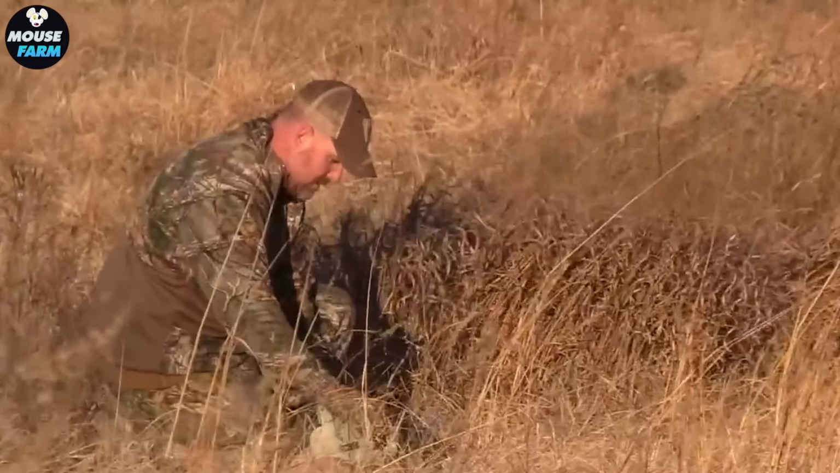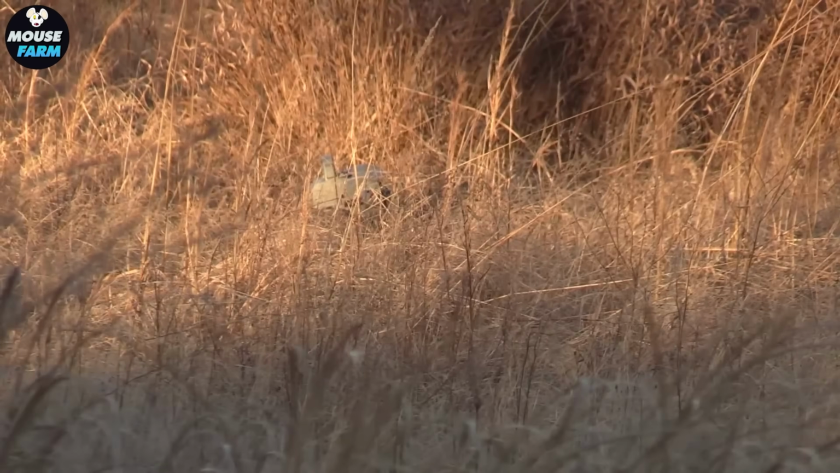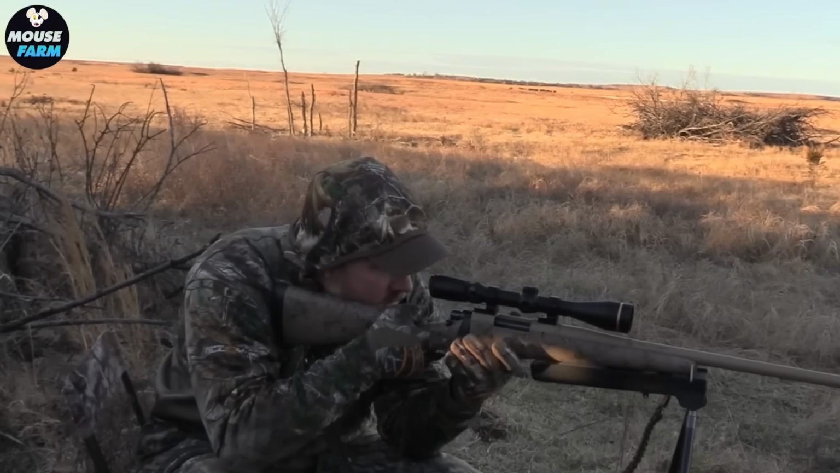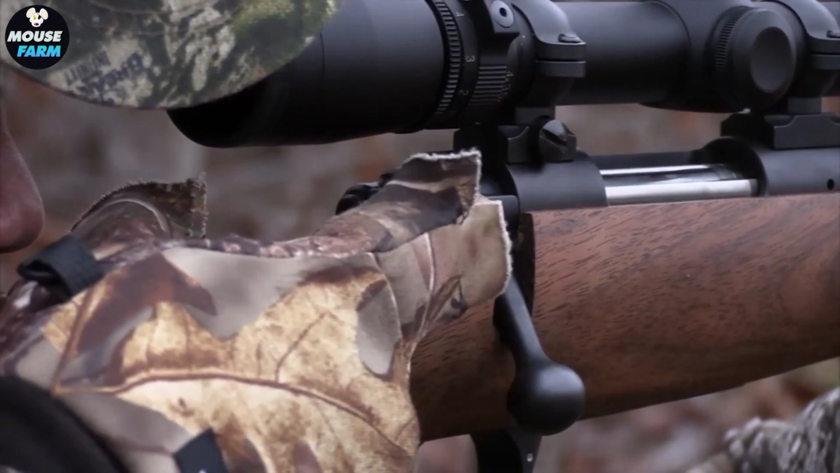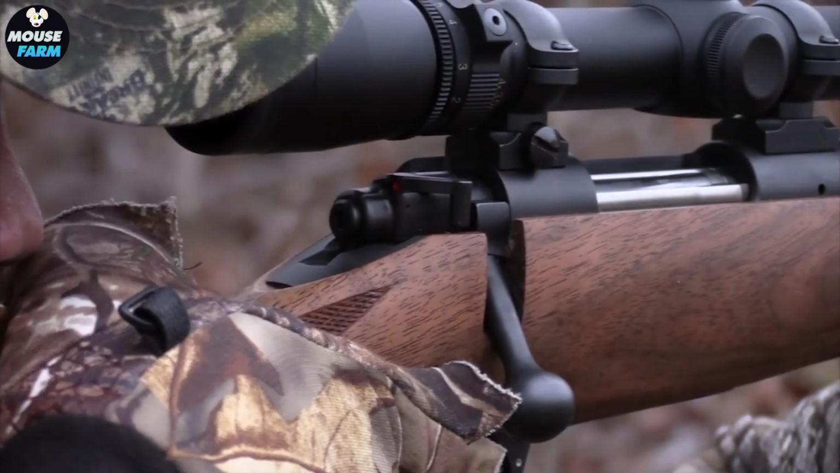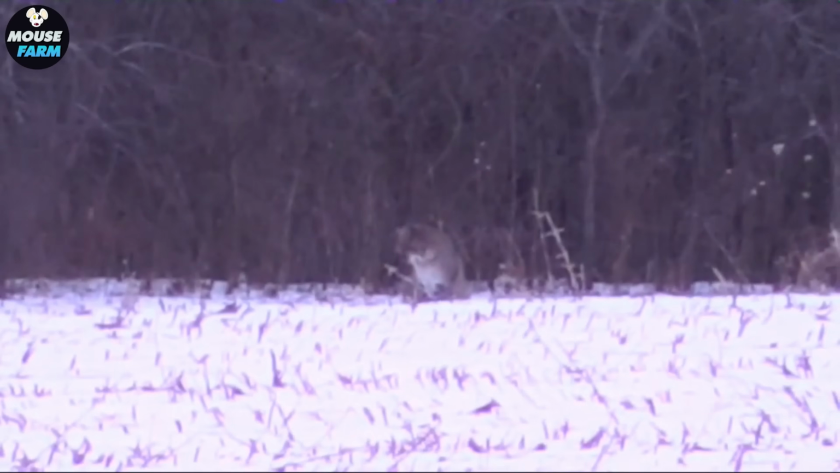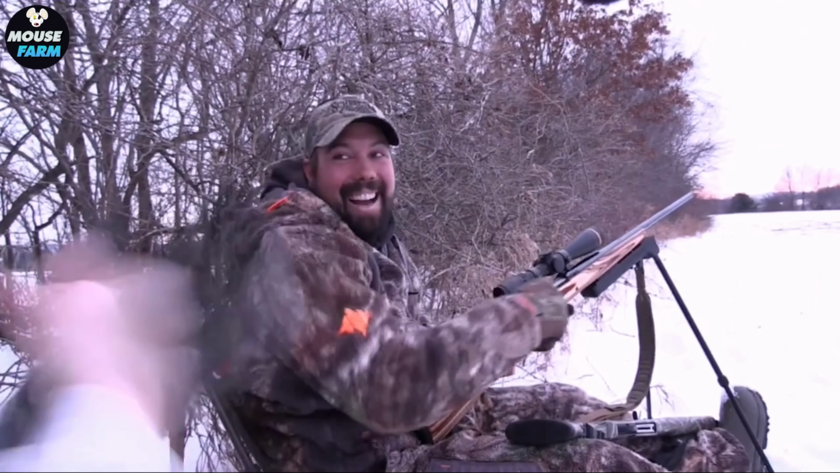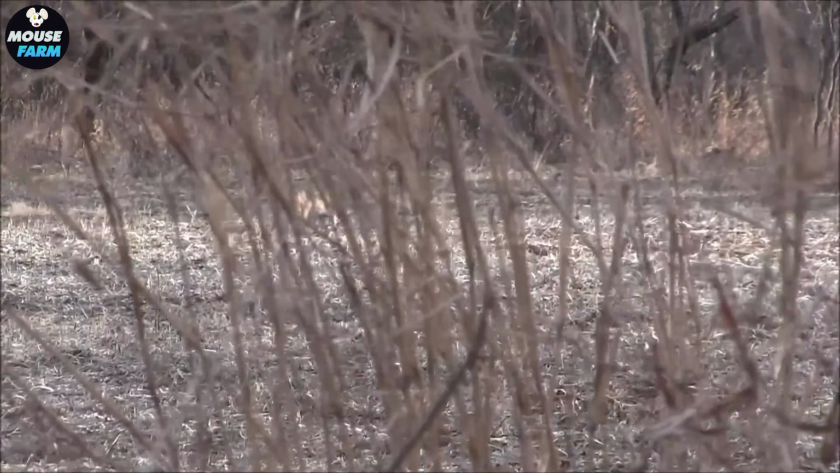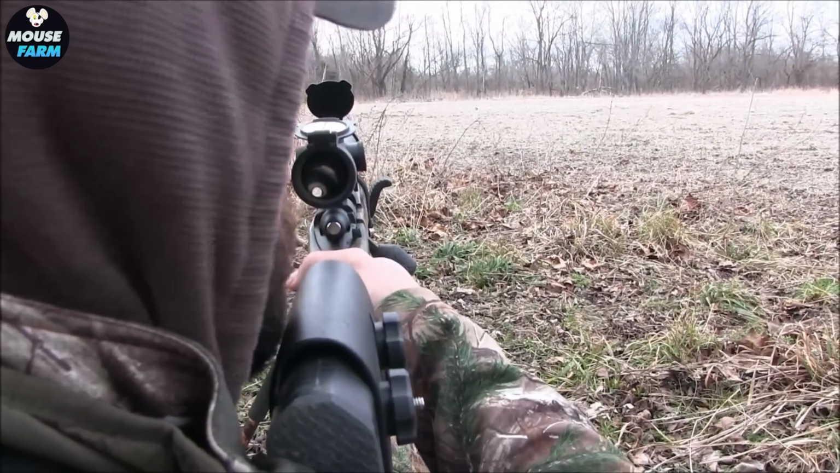Hunting is not just about the thrill of the chase, it is also about responsibility. Every time a hunter goes hunting, they are not only preserving their way of life, but also the environment. They are managing the populations of invasive species that would otherwise devastate the local ecosystem. Every decision, every shot must be controlled and balanced in a world that is constantly changing.